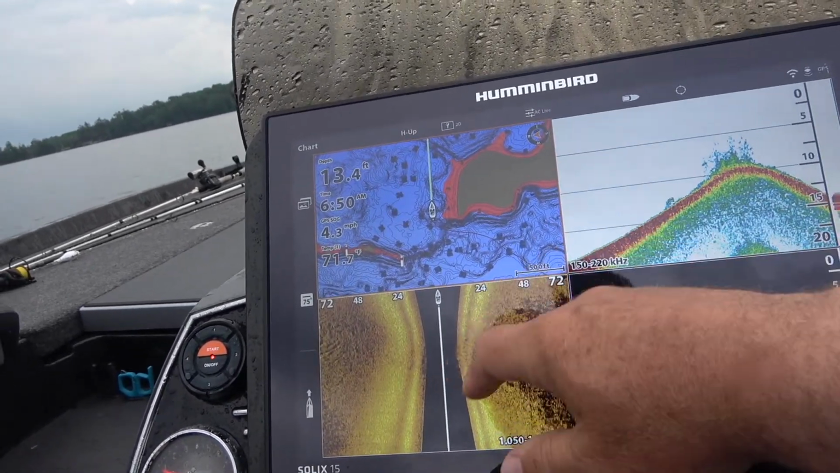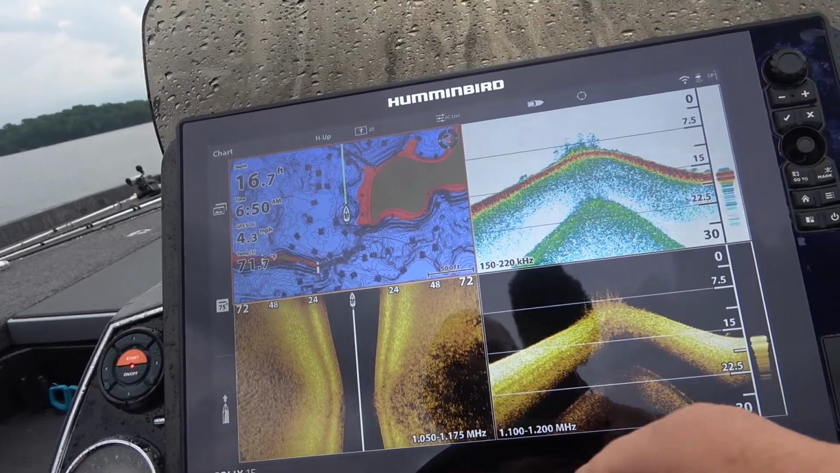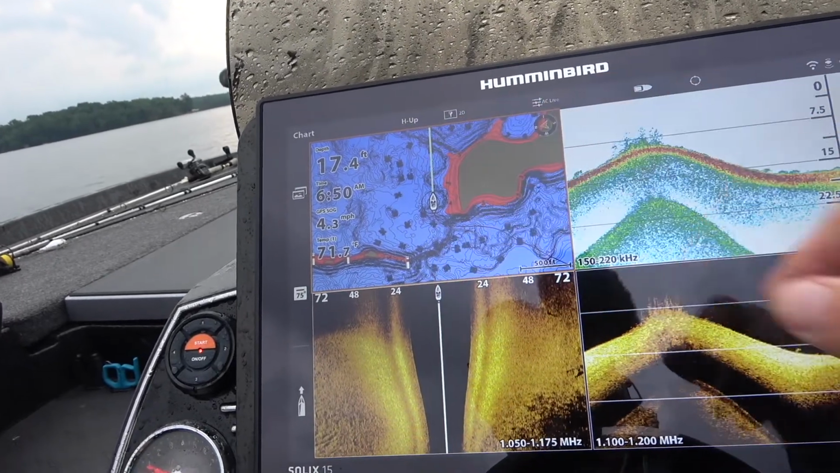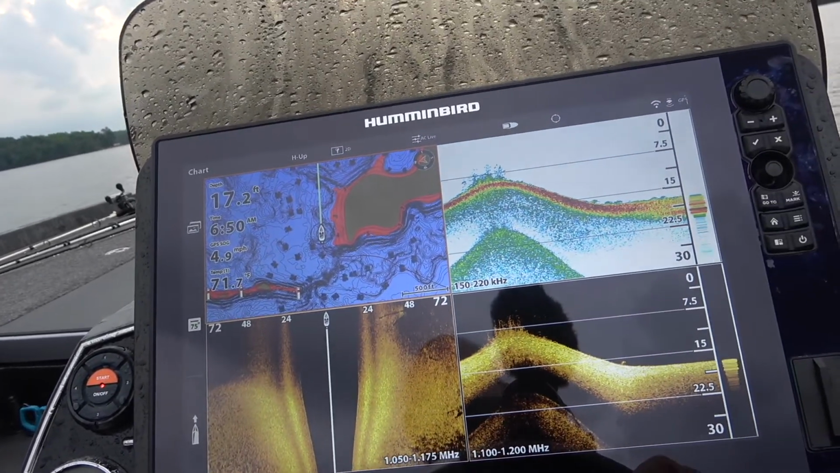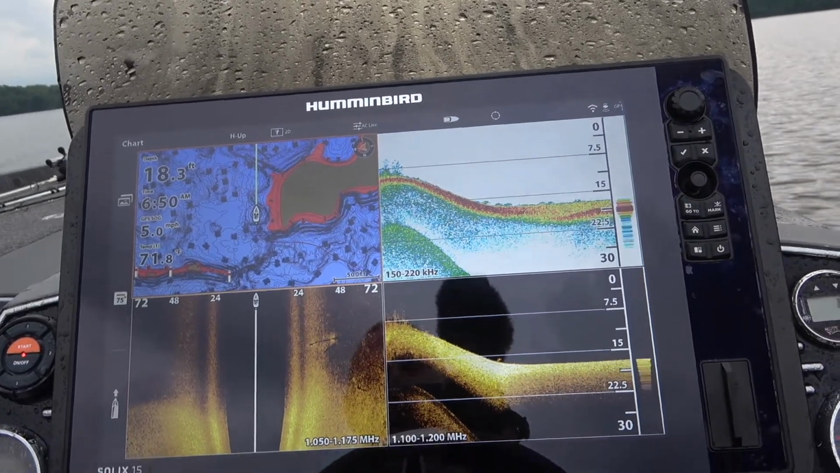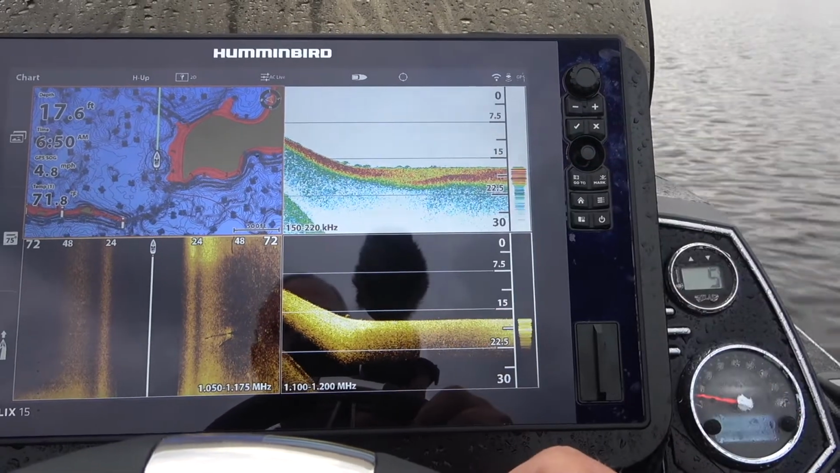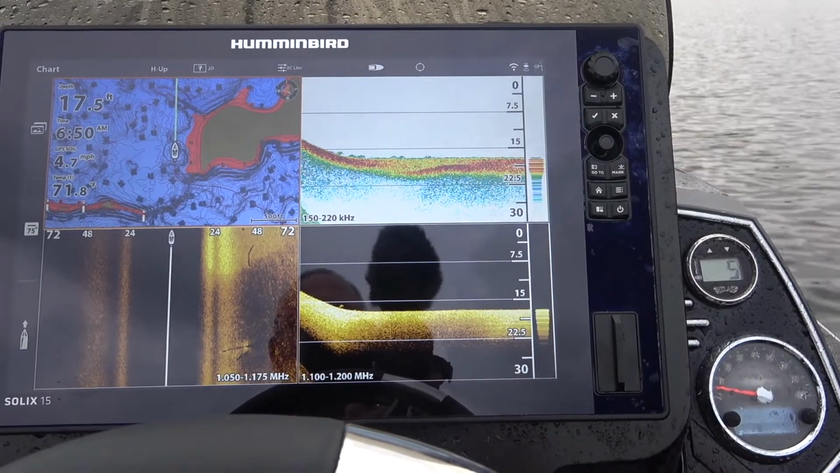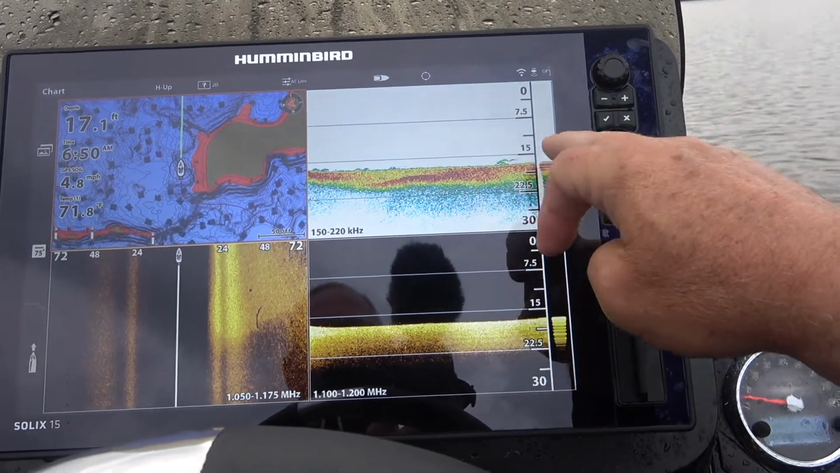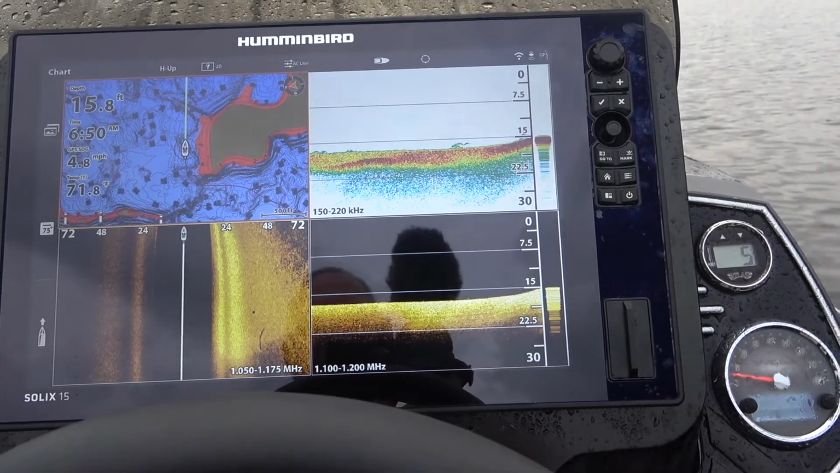So here's the point that I just went over, so you can see it on all three of these views. I've got another point coming up here, an underwater point, and again, I'm going pretty fast, 5 miles an hour, and my main focus right now is weed growth. So there's nothing at the 17, 18, 19 depth. There's a fish right there, but it doesn't show up much on the down imaging, so that's probably pretty little.